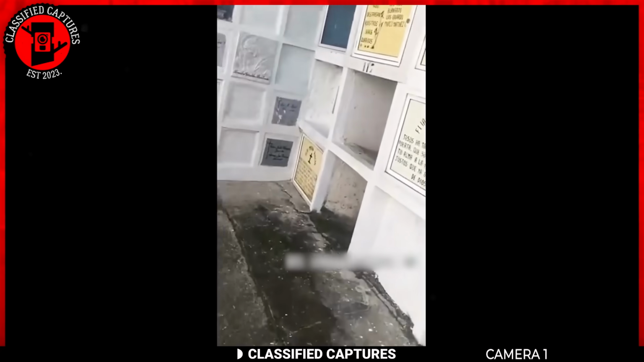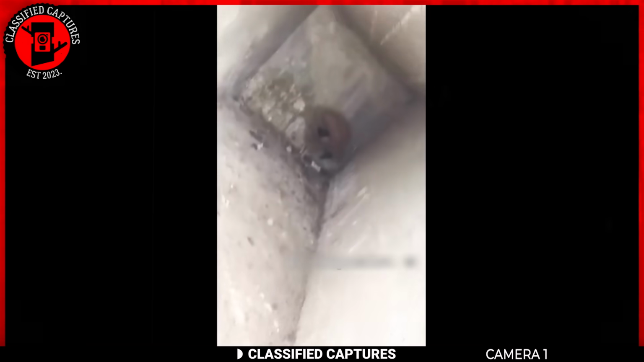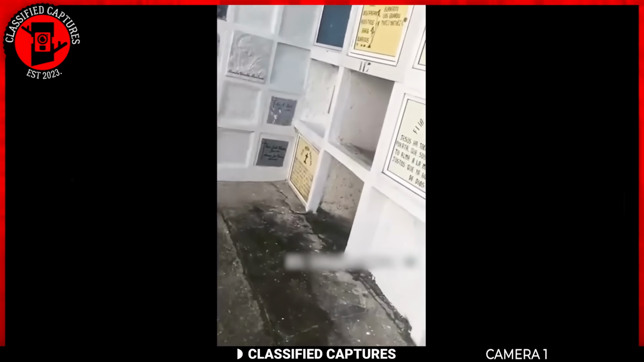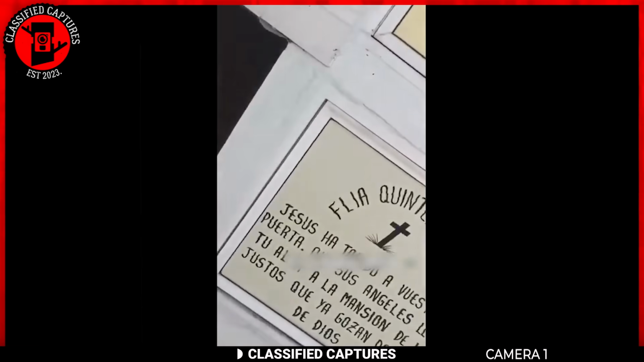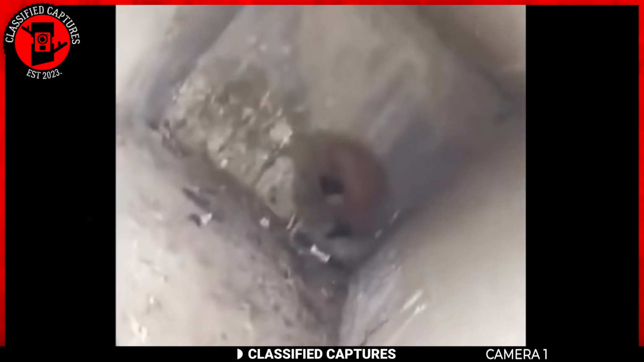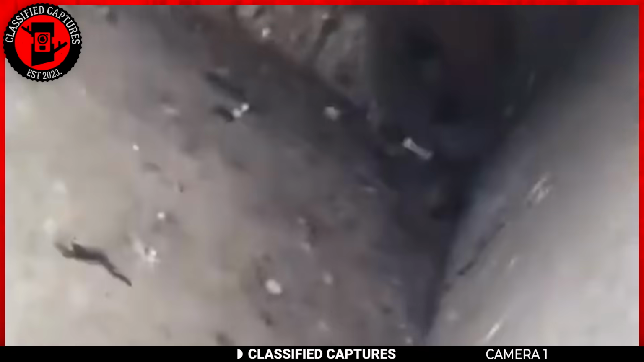Two guys went into this creepy place and found something totally out of the ordinary. Inside this mysterious structure, they spotted a weird hole in the wall that hid who knows what. Feeling curious, or maybe a bit mischievous, the guys chucked a rock into the darkness, and surprise, surprise, something unexpected happened. A creature jumped up, spreading its wings in a defensive move.